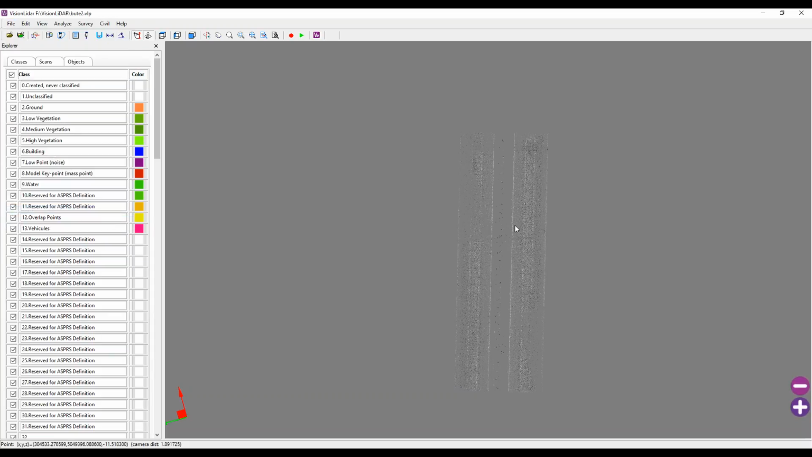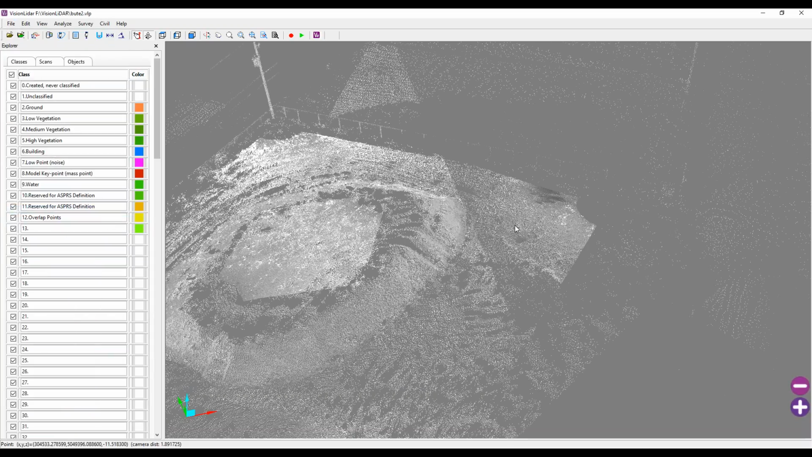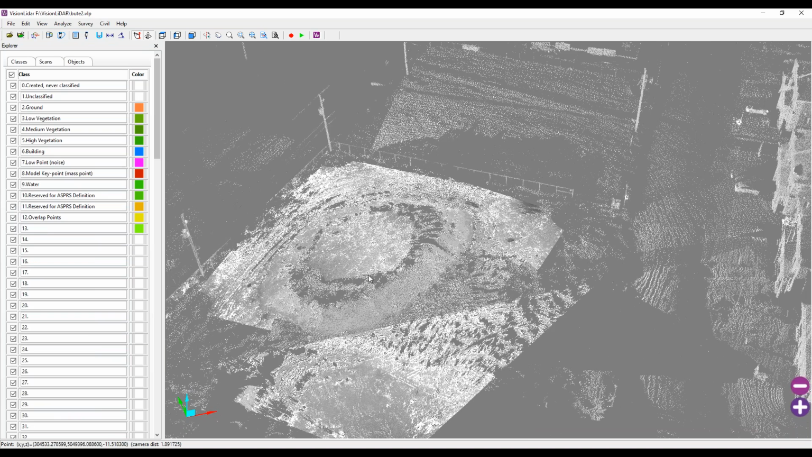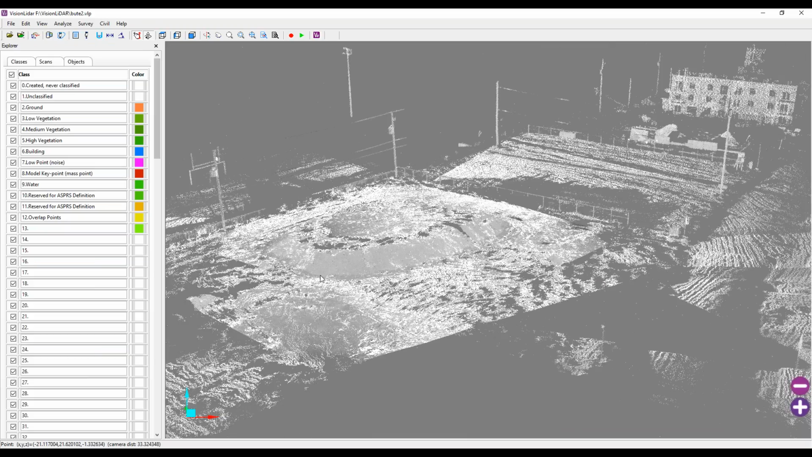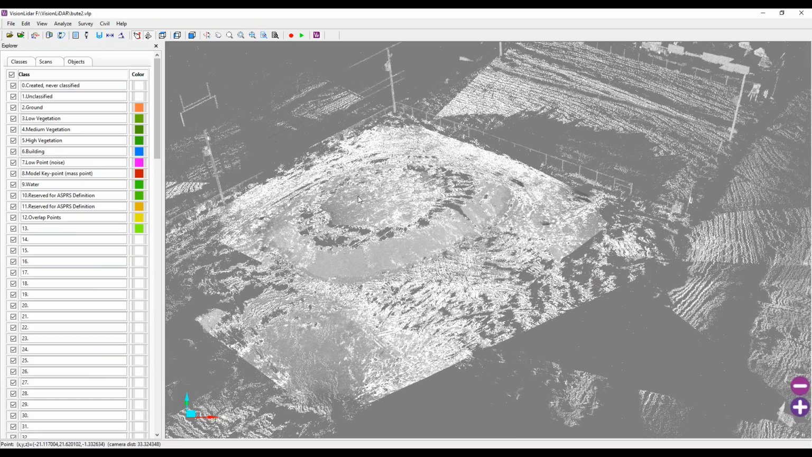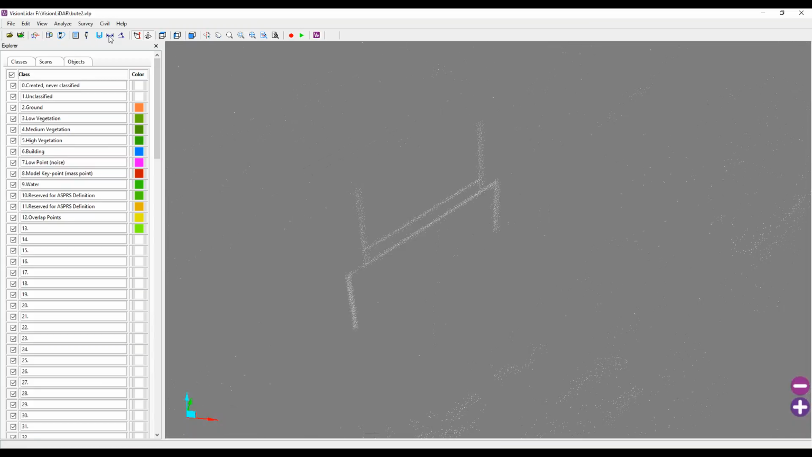Maybe moving along here, for those of you who would want to do any type of volume calculations, or simply analyze any surfaces that you may have, we have a number of measurement tools with our software. So, for example, if you simply need to measure a distance, you can do so here.